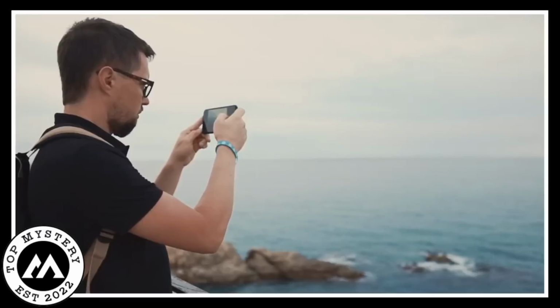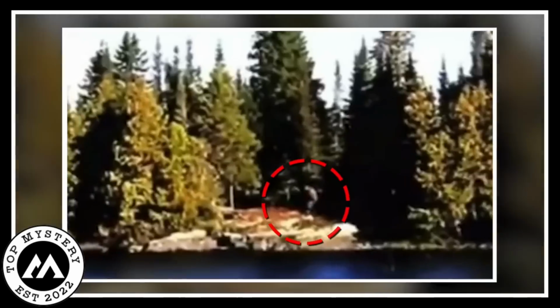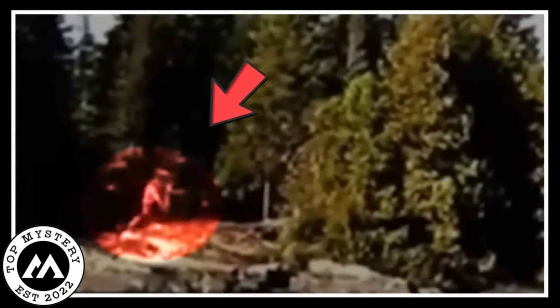Sasquatch spotted. On a sunny day, a regular person was filming the waves at the ocean when something really strange happened. Out of the blue, a huge, hairy creature showed up on a nearby island. Imagine a mix of a giant person and a shaggy bear just strolling around like it's completely normal.